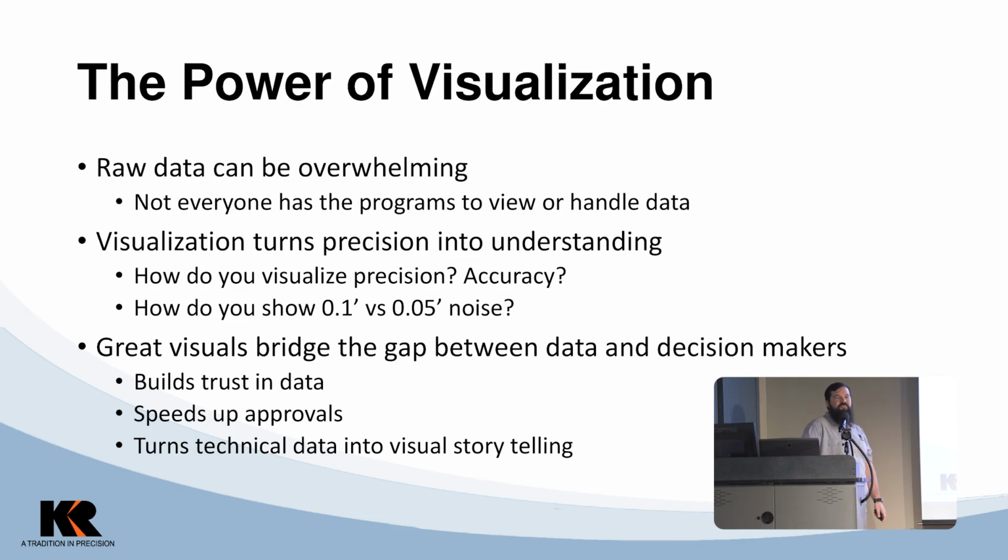And then, with visualization, you're turning your precision into understanding. I think we all kind of understand the difference between precision and accuracy, but how many times have you had to explain that to somebody? I thought yesterday in the presentation we saw, he had a great visual. I took a picture of it because it was so good, of visualizing precision and accuracy. And how do you show a tenth versus half a tenth of noise? How do you kind of communicate that? Because all of that sounds great on paper, but you're like, well, what does that really mean? What features can I gather?